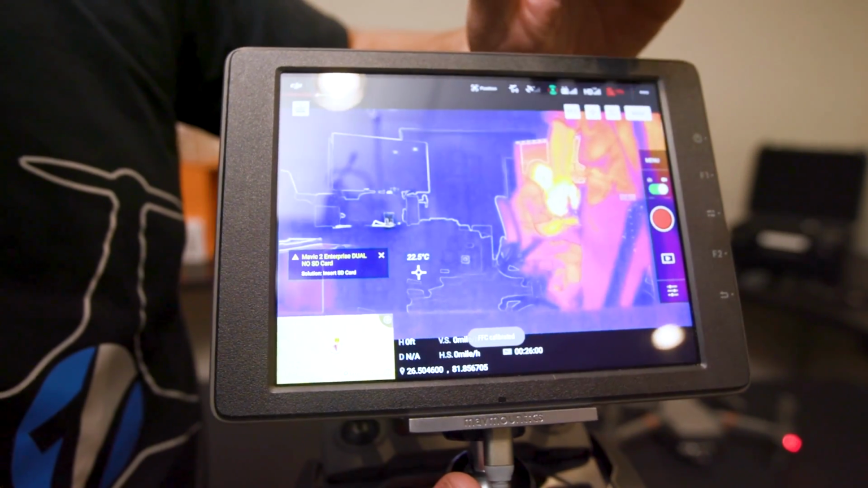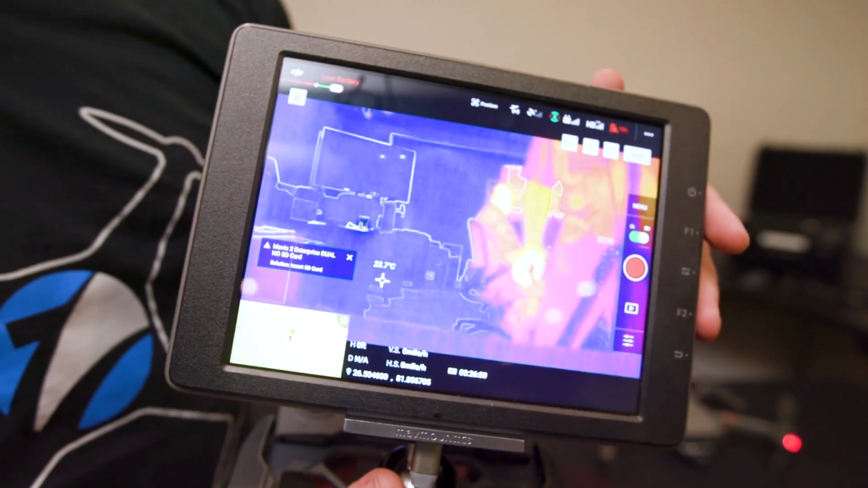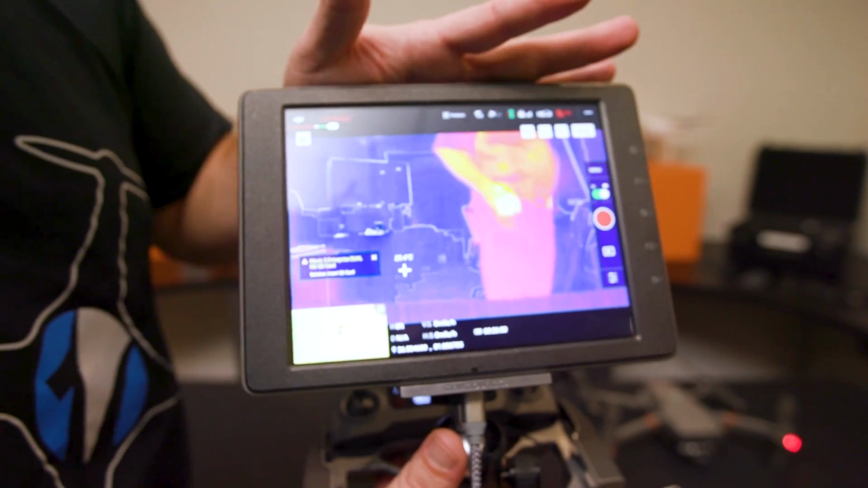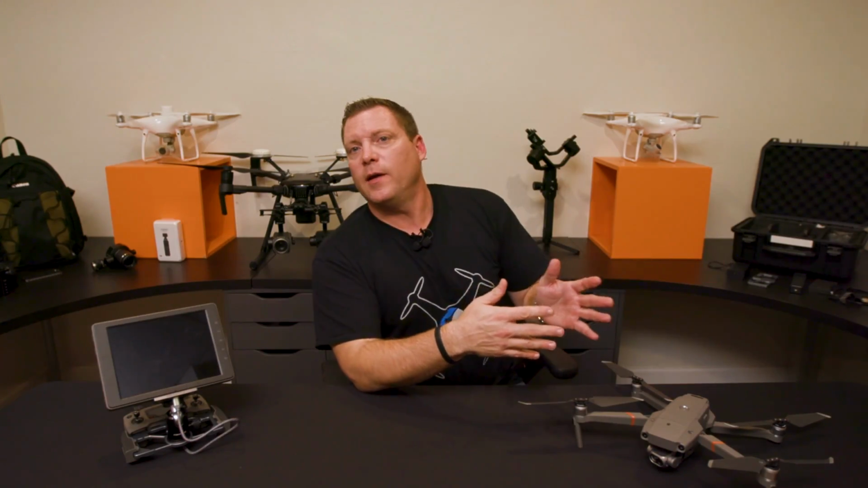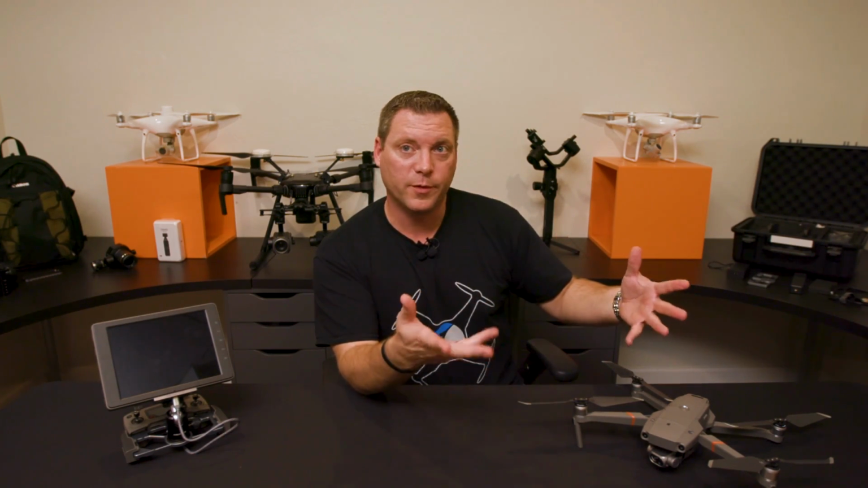Flat field correction, and then all of the other features that are in this are the same that you've noticed in the Zoom and the Enterprise. So we're going to now go back over to the table and wrap it up. We went outside and we actually flew the drone and did a real world review.